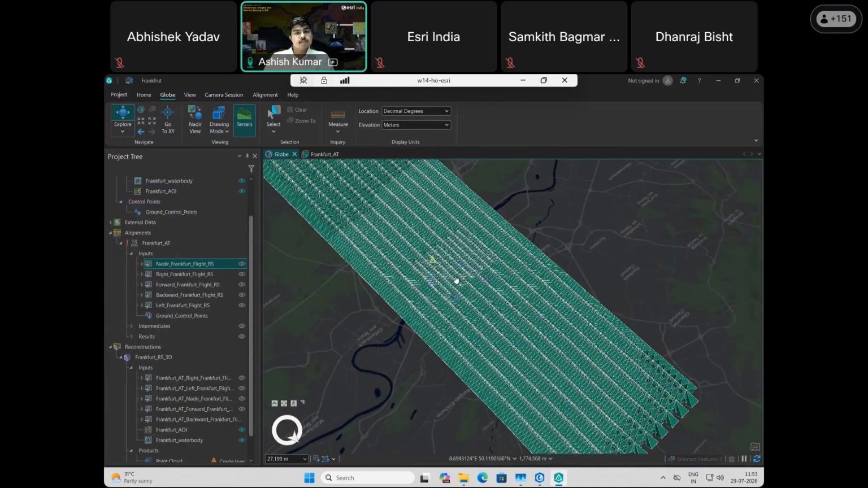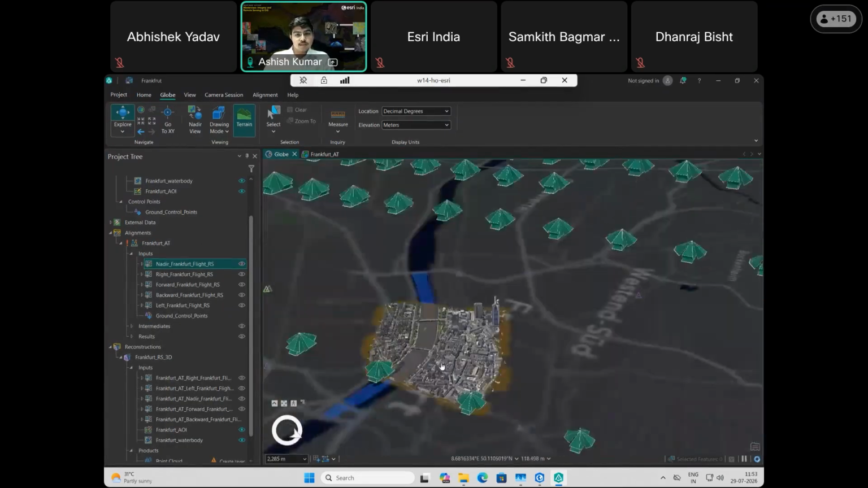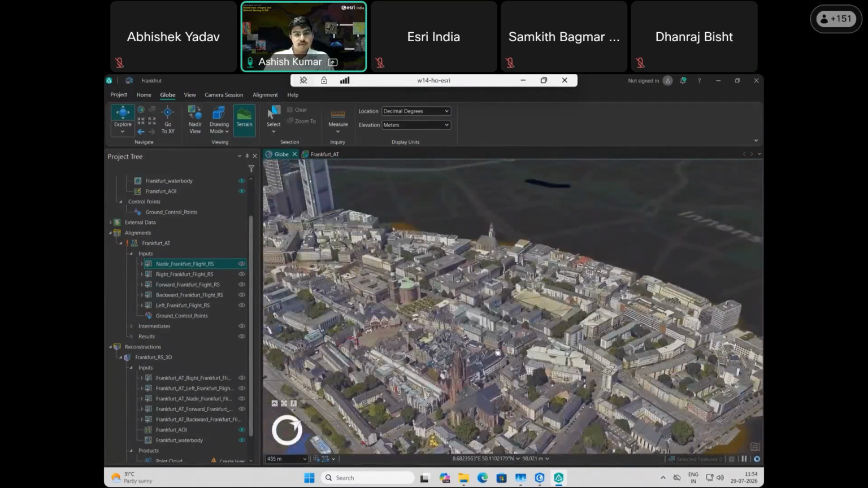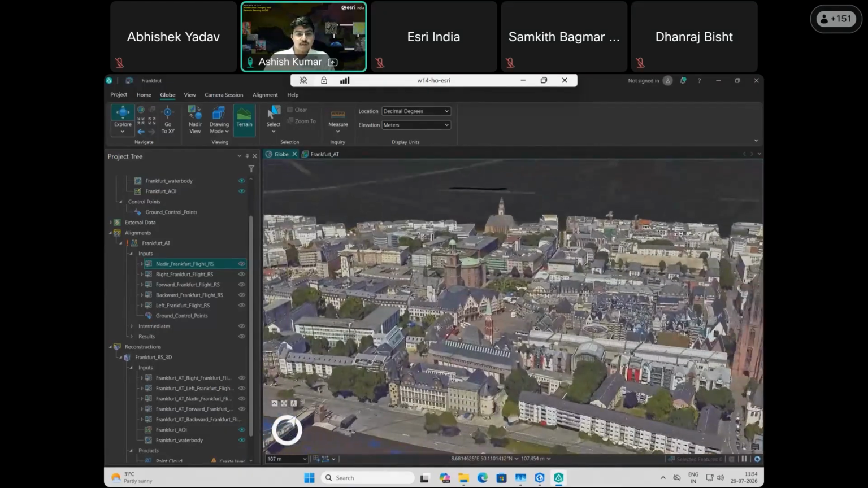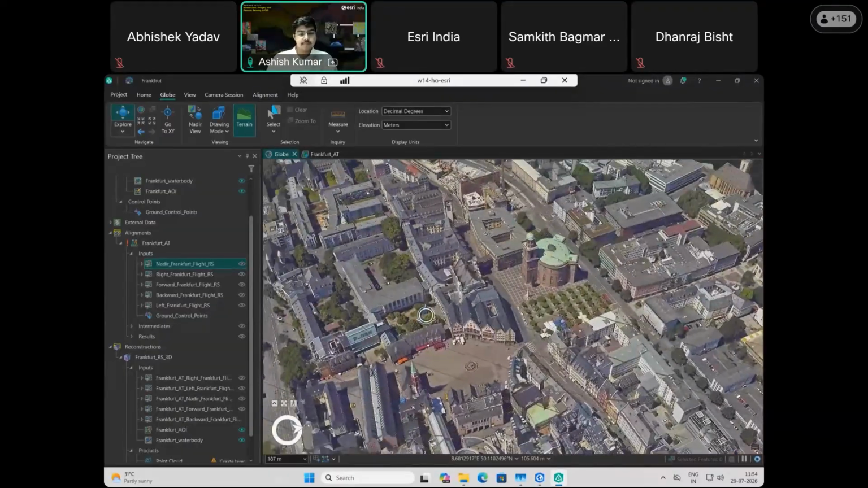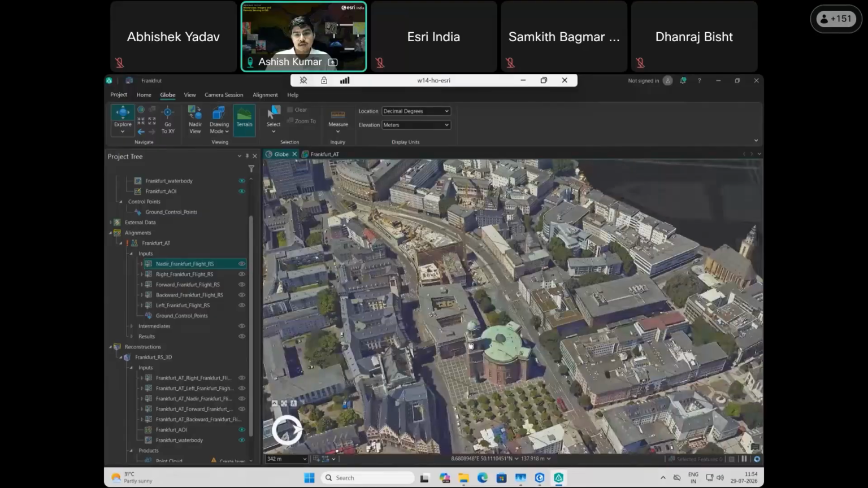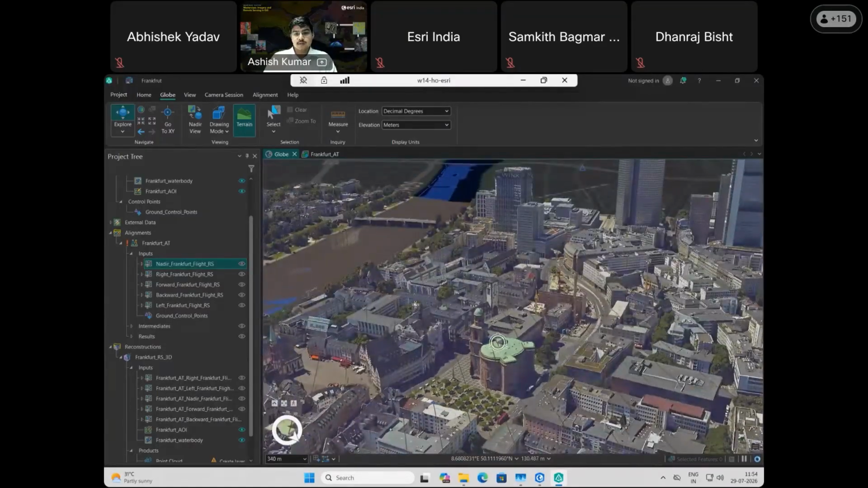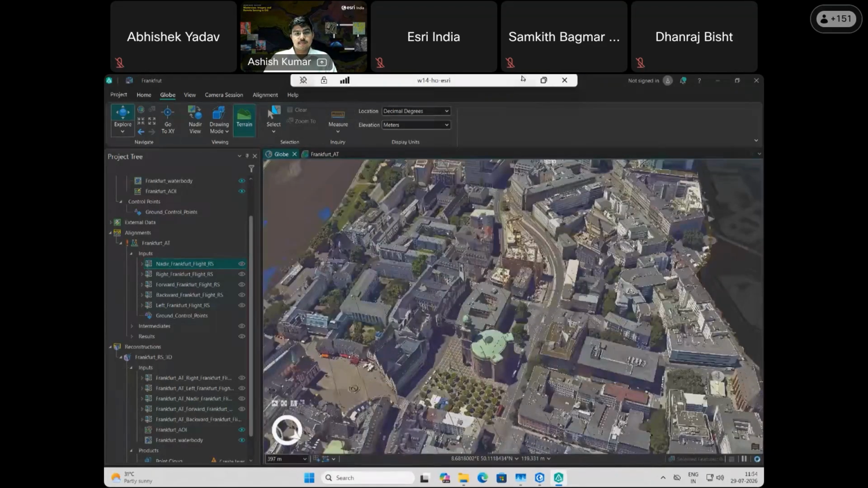So once the process is completed, here are some products that it can generate and derive. As you can see, this is a 3D mesh created from an aerial imagery. This is the survey grade accuracy that imagery can generate.